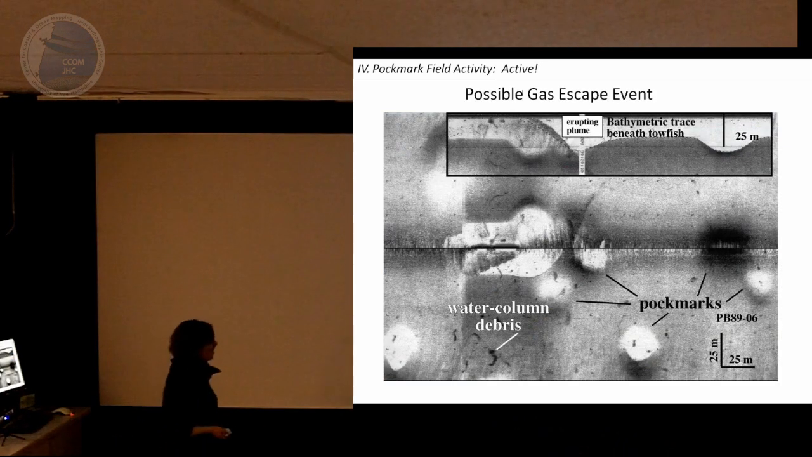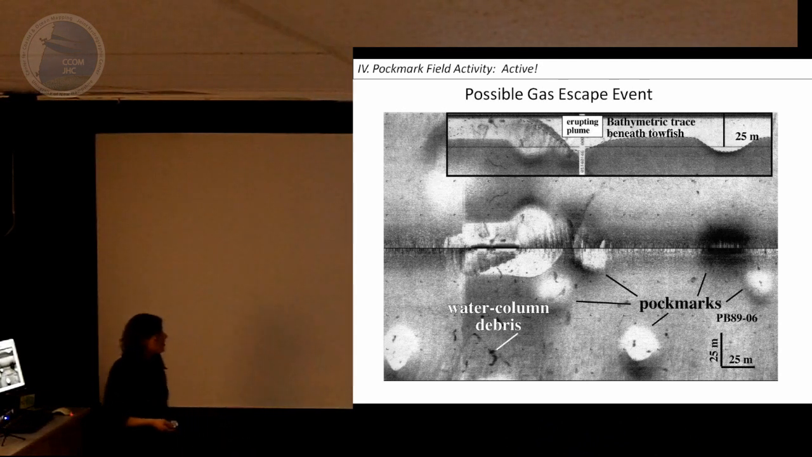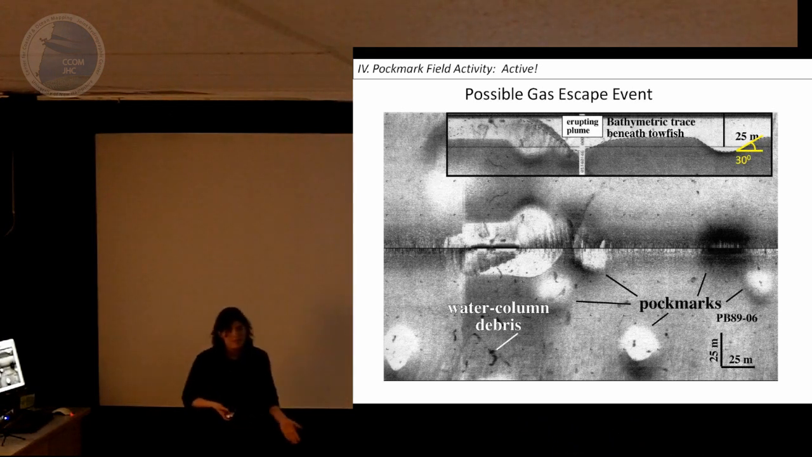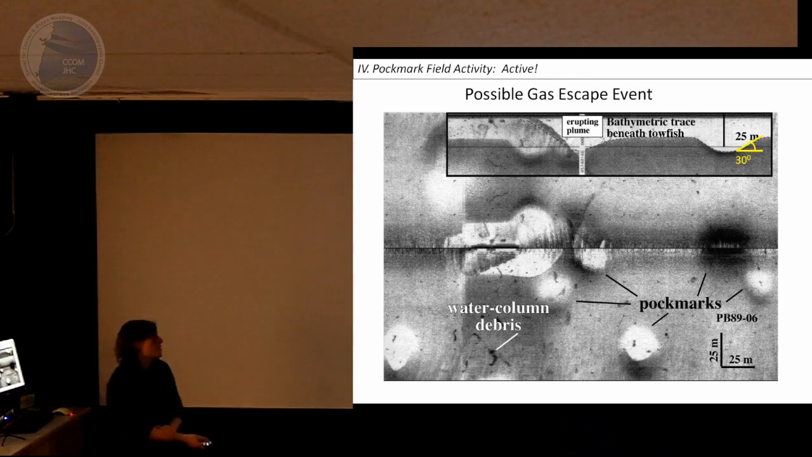In 1989, Joe Kelly went over the area with a side scan sonar and found a plume jetting out of the seafloor. He interpreted this as something analogous to what would form a pockmark, this fluid escape. If we look at the pockmarks, they have very steep side walls, on the order of 30 degrees, sometimes more like 40 degrees. This area is a disturbed estuarine setting close to a river. That slope is pretty steep for something to be preserved that long.